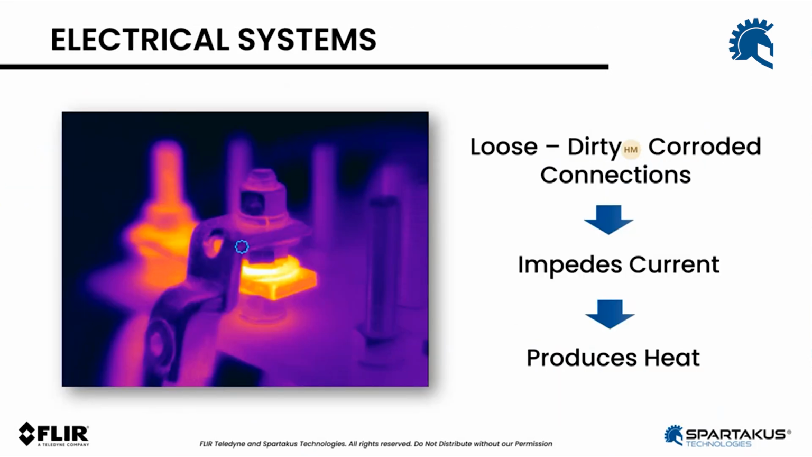When it comes to electrical, Johan talked about the mechanical side, the motor, but when you look at electrical connections, anything that's loose, dirty, or corroded is going to start impeding the flow of current. So resistance goes up, and that leads to heat production, and that's how you're able to see this with an infrared camera. Looking at it with the naked eye, it looks okay. It doesn't look like you have a problem. But the moment you scan it with an infrared camera, you can clearly see the rise in temperature.